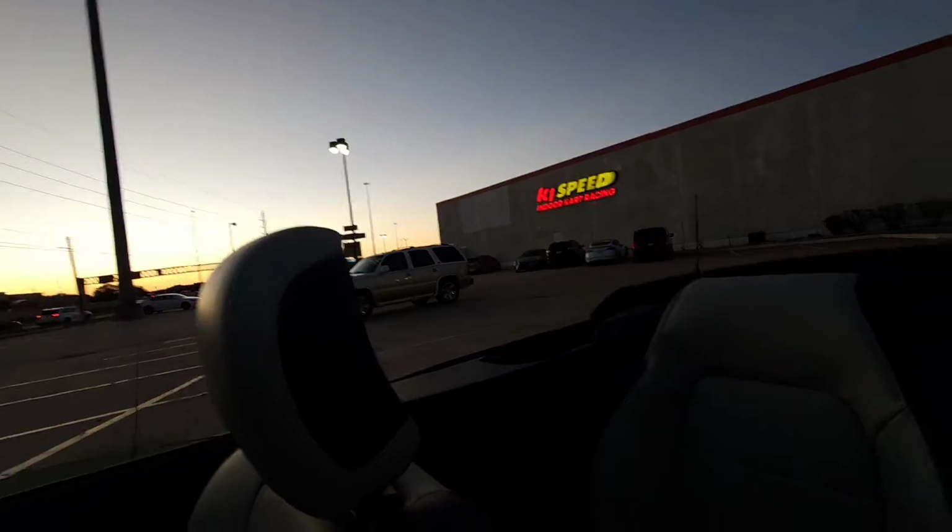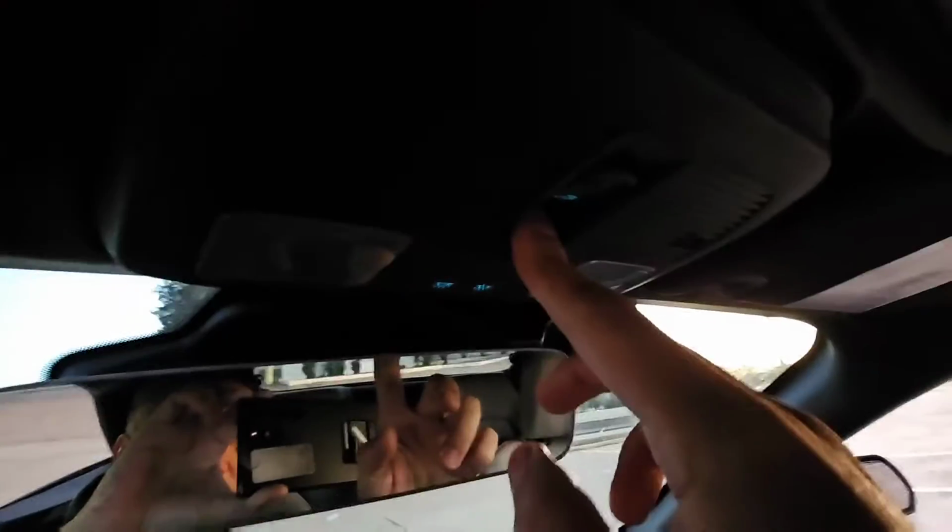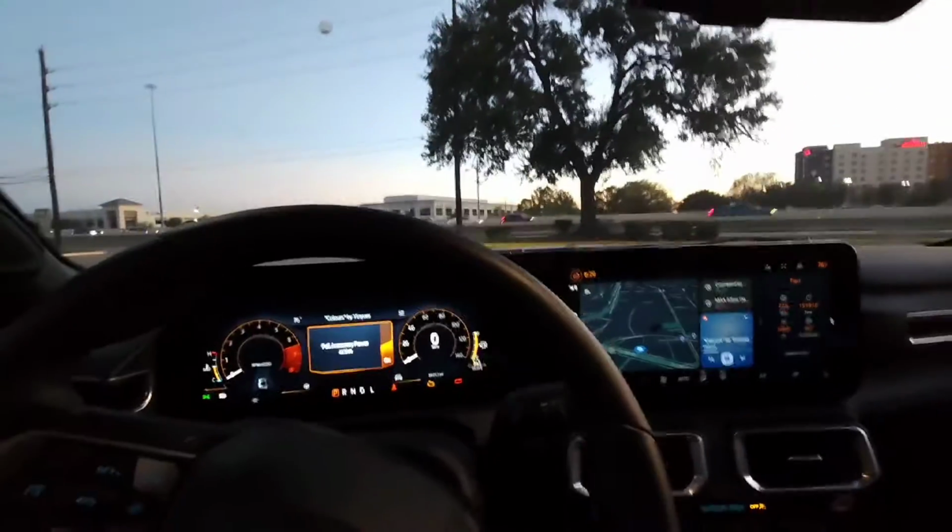And then we're going to roll up the roof, automatic with the press of a button. This button right here, and then you go. Once it's on there, go, and then you're going to want to lock it down like so, and then it goes up like so.